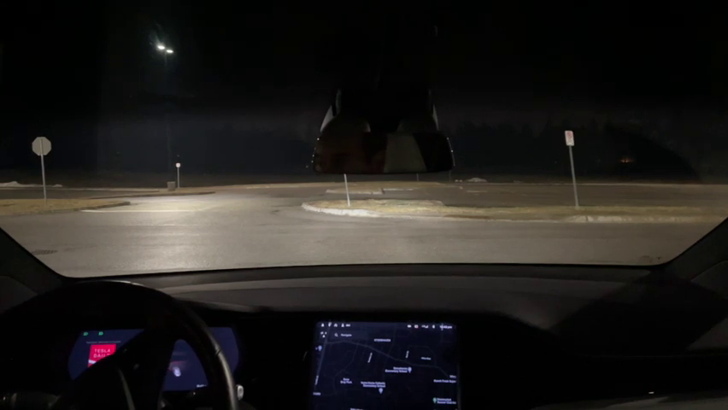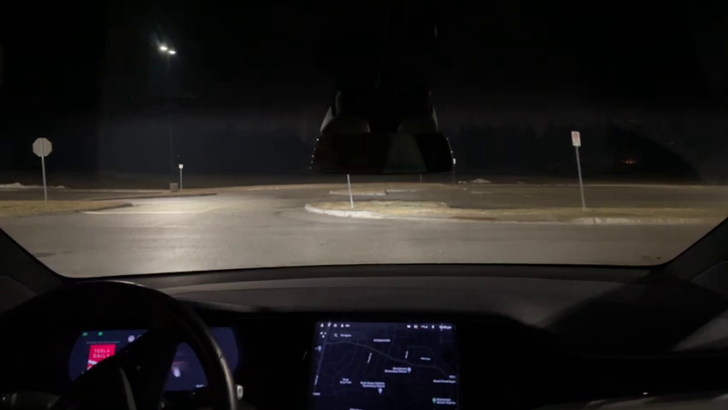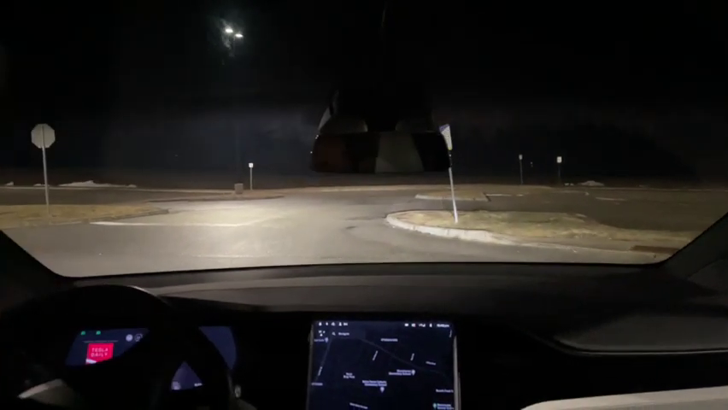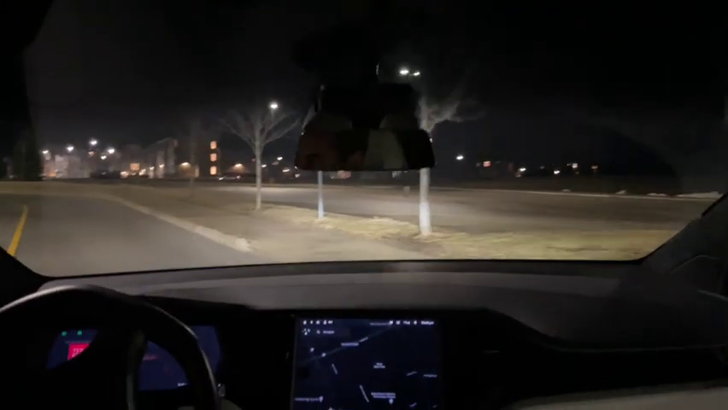Now, I'd really like to show you how it interacts with the funny bus lane that we have running down the middle of Davis Drive and Yonge Street in Newmarket. It doesn't seem to realize that it's a bus lane.